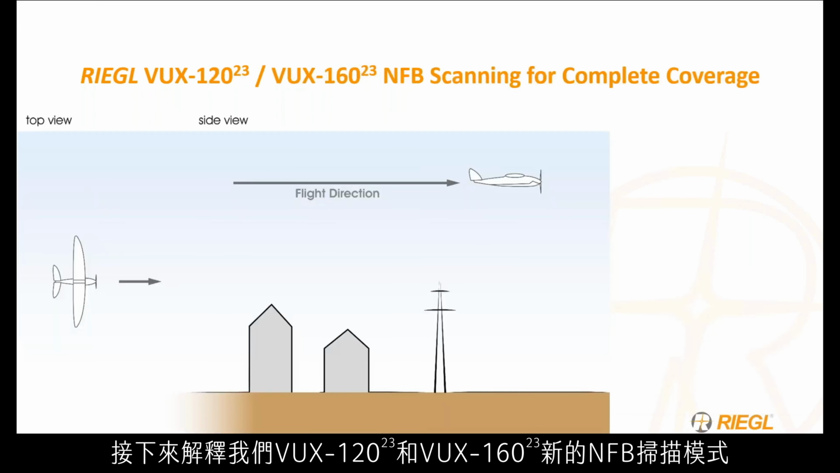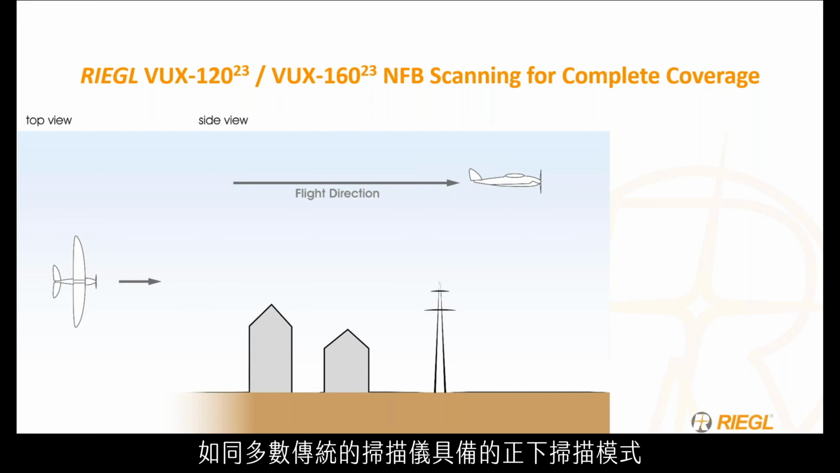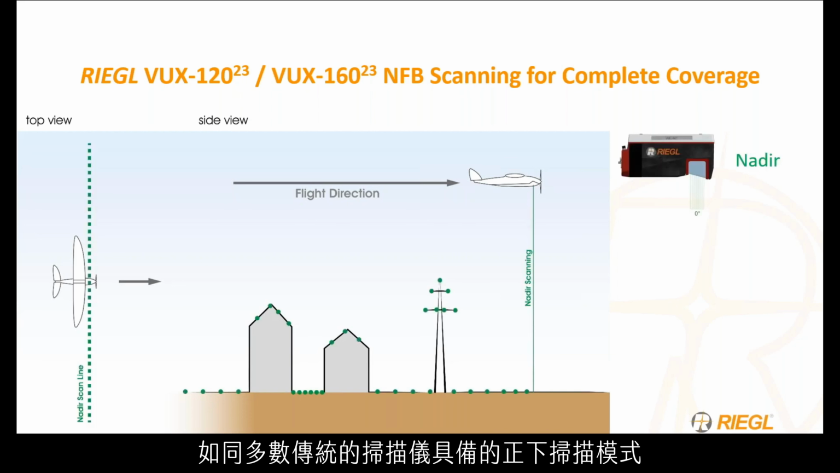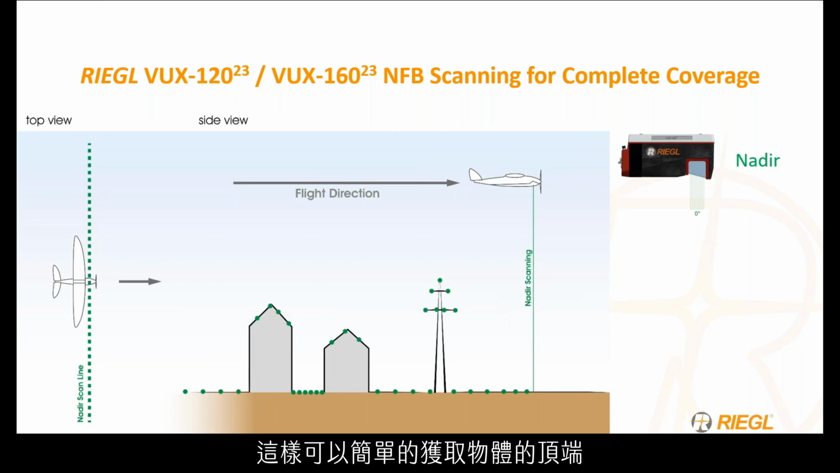To explain our new NFB scanning pattern of the VUX 120-23 and the VUX 160-23, here's a quick animation to better show how it works. As with most traditional scanners, it does have a nadir pattern that it scans at. All these patterns are rotating, with nadir being the first pattern it shoots out. This allows you to pick up the top of things.